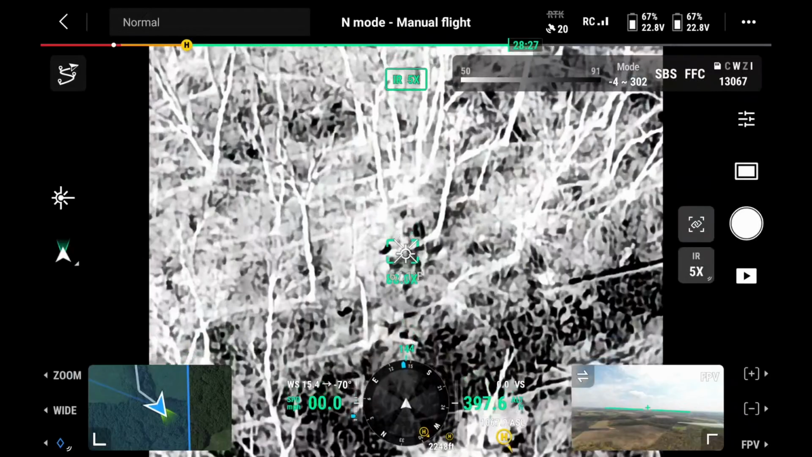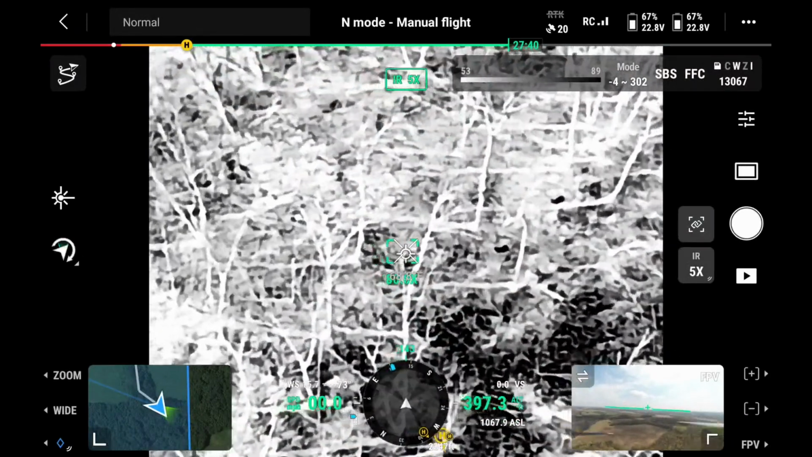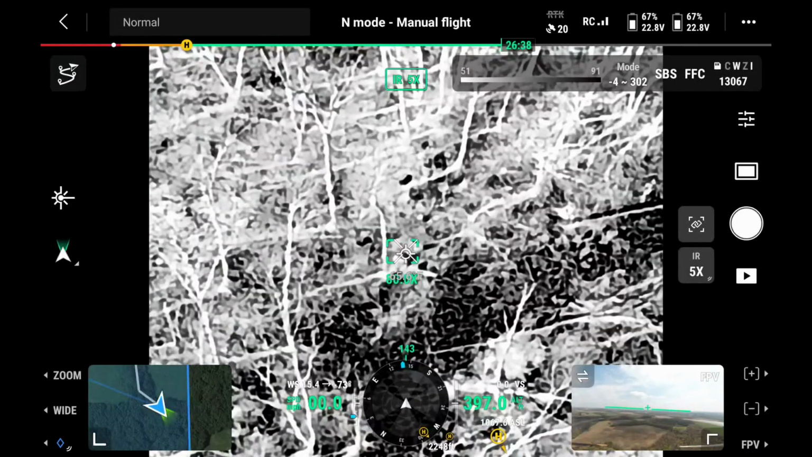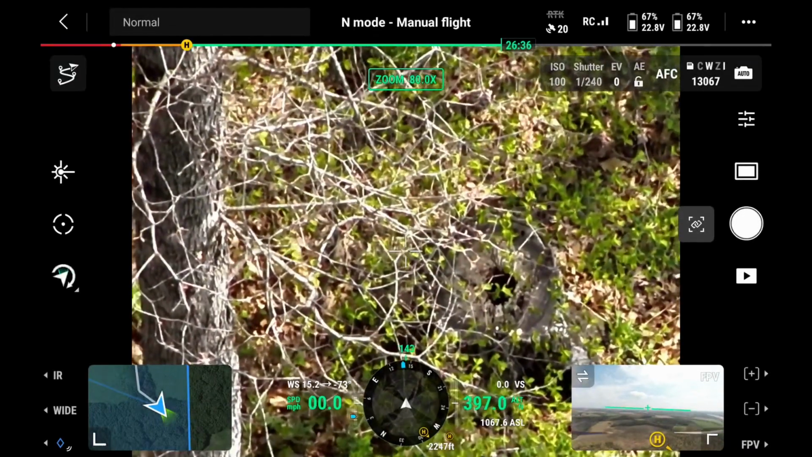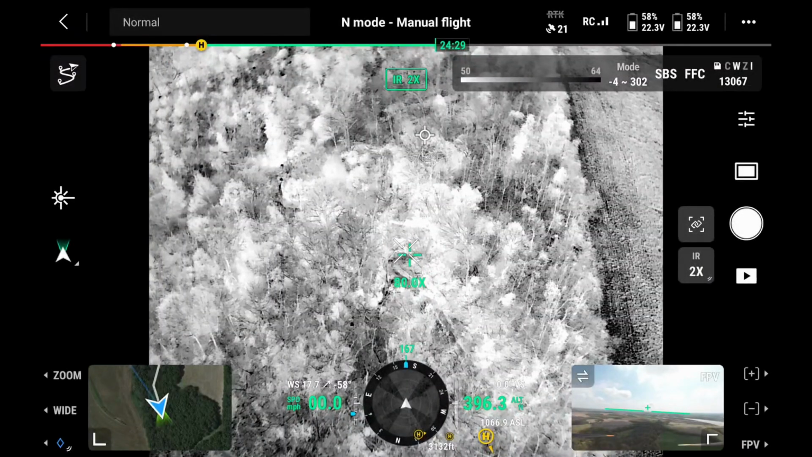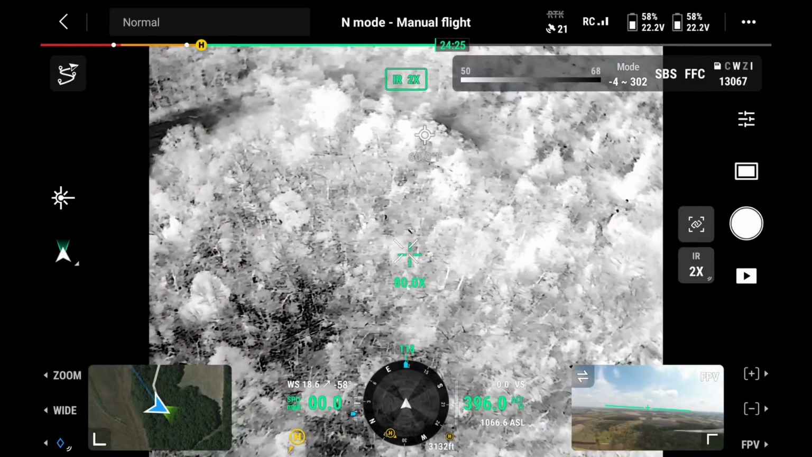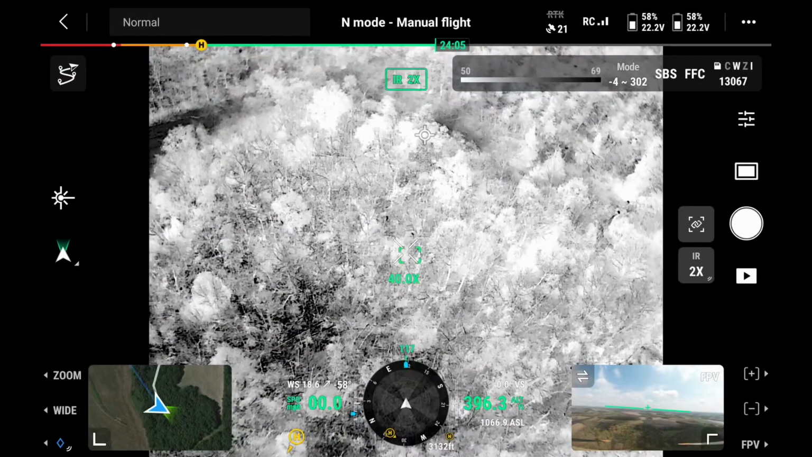That looks like just a two though. Another stump. There's a couple of them right there.